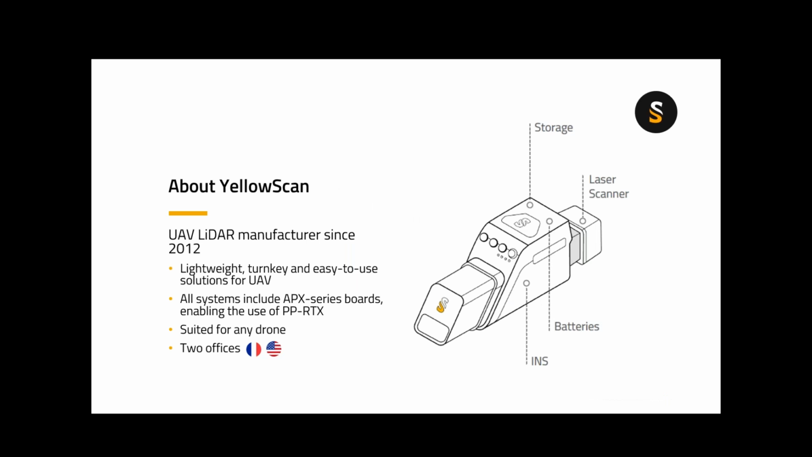It's not just the hardware that's in our systems that makes us part of the family, but also the fact that by using these APX series boards, we are also able to use the Trimble satellite-based correction service, or the post-processing RTX feed, which would allow you to choose whether you correct your data with a localized base station, CORS, if you happen to be in the vicinity of a CORS station network, or in this case, being able to do a post-processing through this RTX feed.